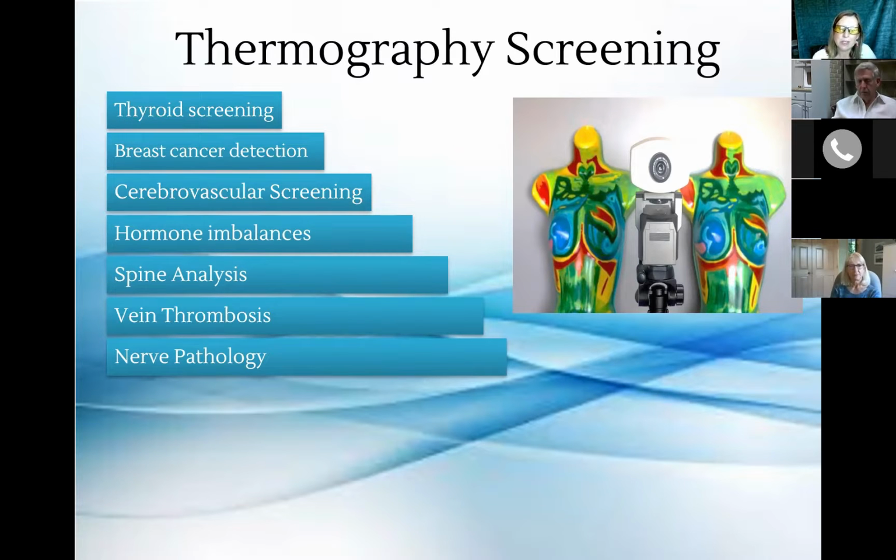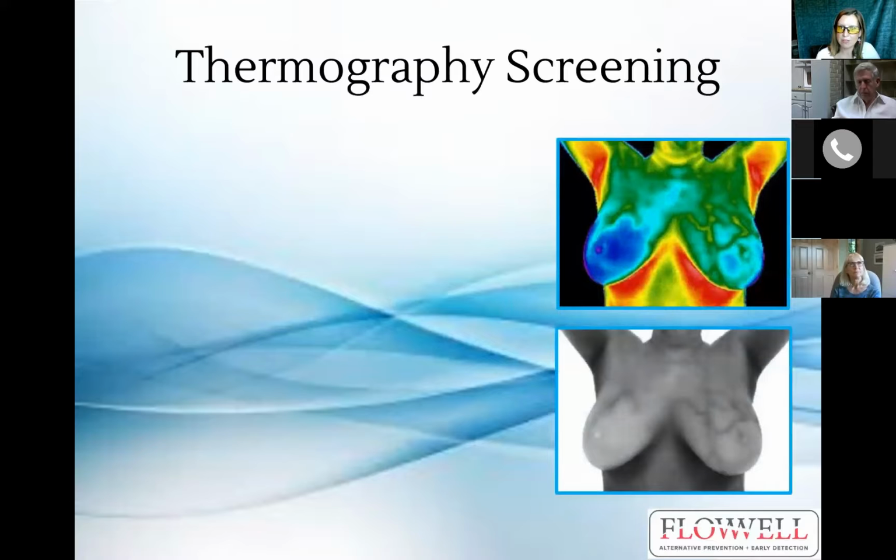But after you establish a baseline with your thermography scan, your report will discuss any areas in your body that could indicate imbalance, which could be toxicity or hormonal imbalance. That's most common. And then if those things are out of balance for a long time, they could lead to cancer and other diseases, injury, and more. So keep your breast health in check, and the rest of your body as well with thermography.